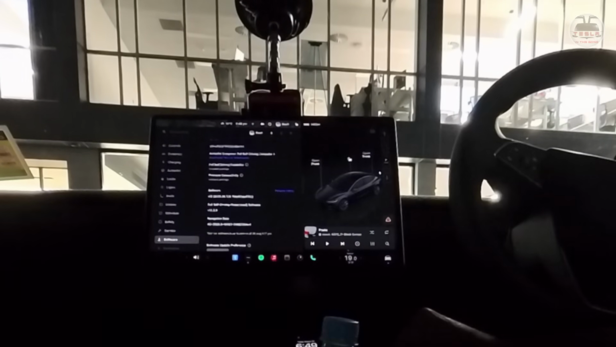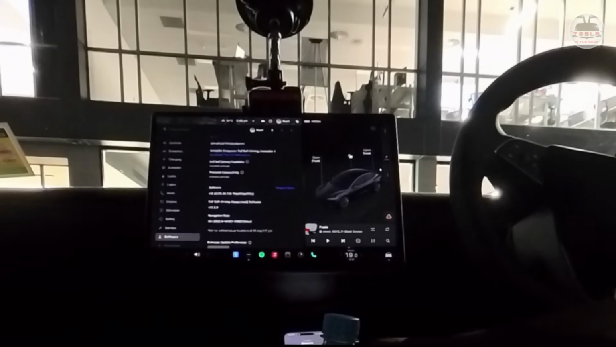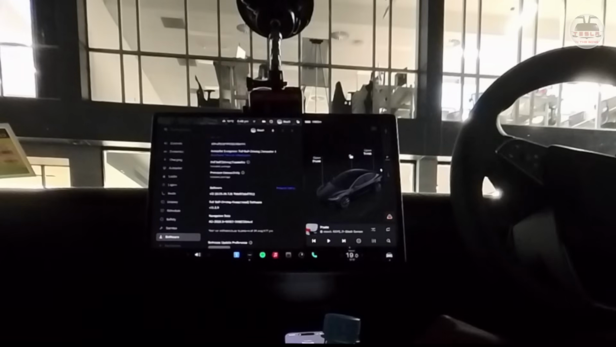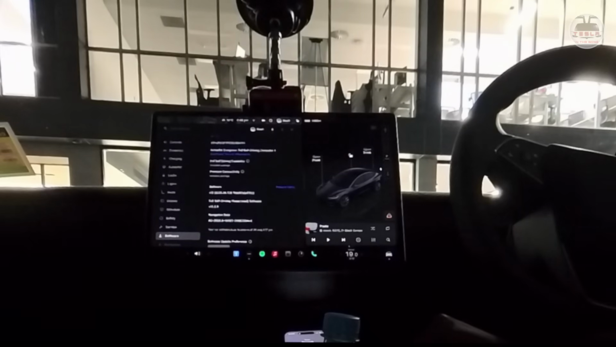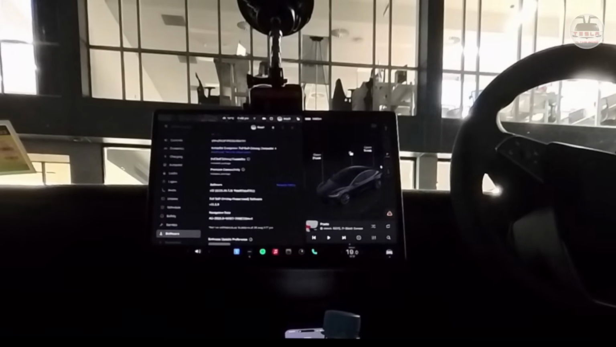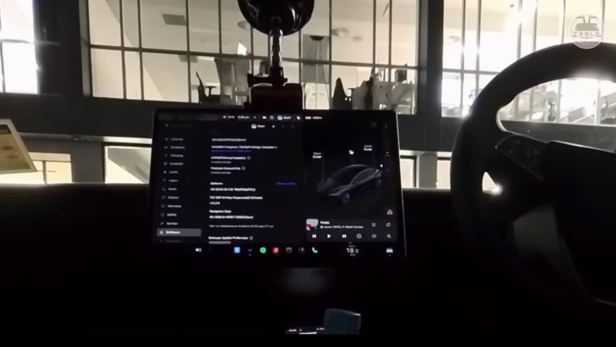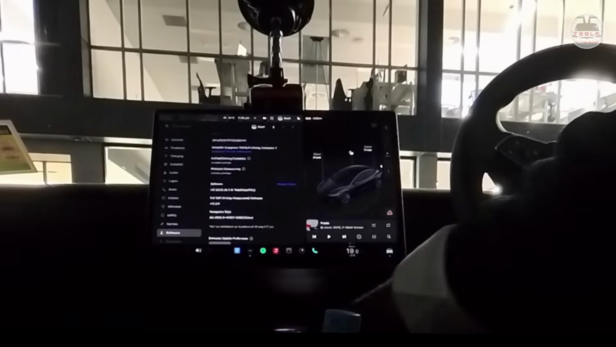So if we go into that, you look at the release notes. This is V12 2025.26.7.10 with the FSD package, which is this full self-driving supervised software package, V13.2.9. So that is what we are having here, and that's what we're going to test at this time. This is quite interesting.